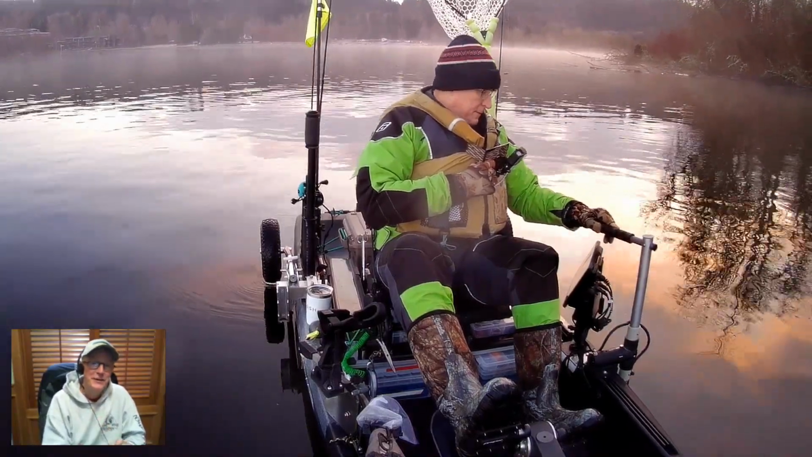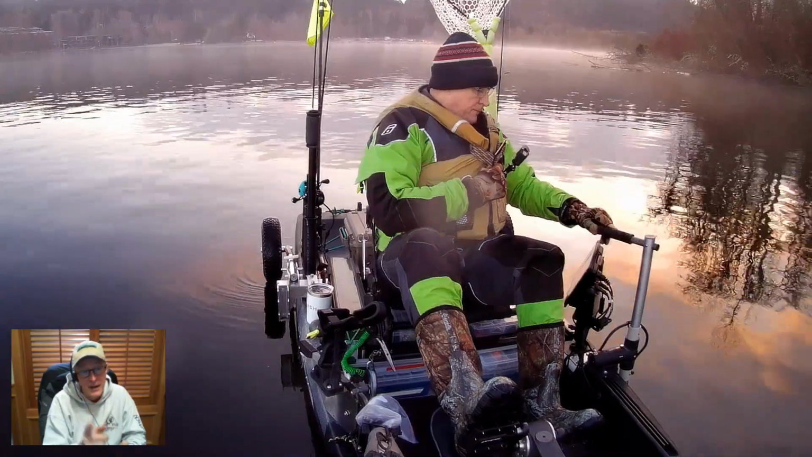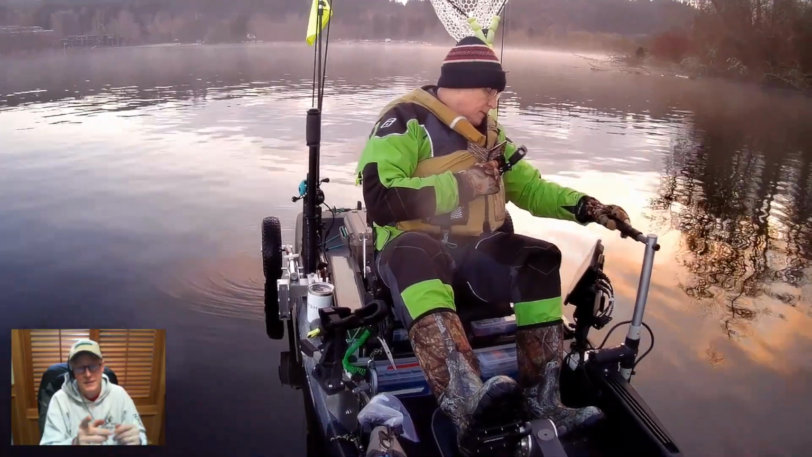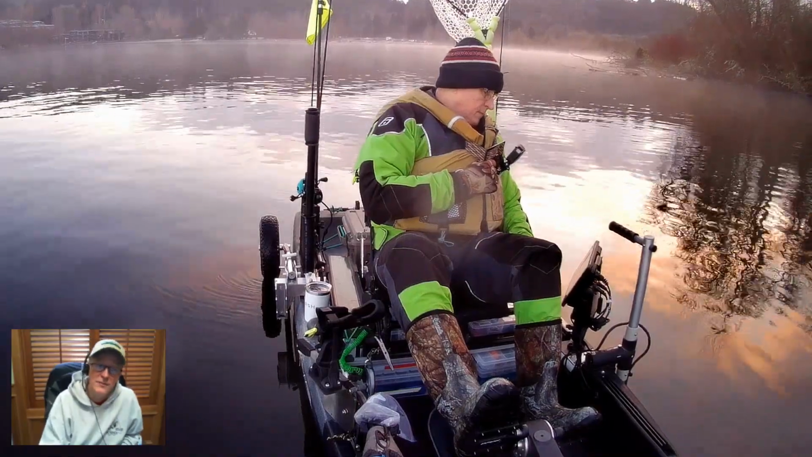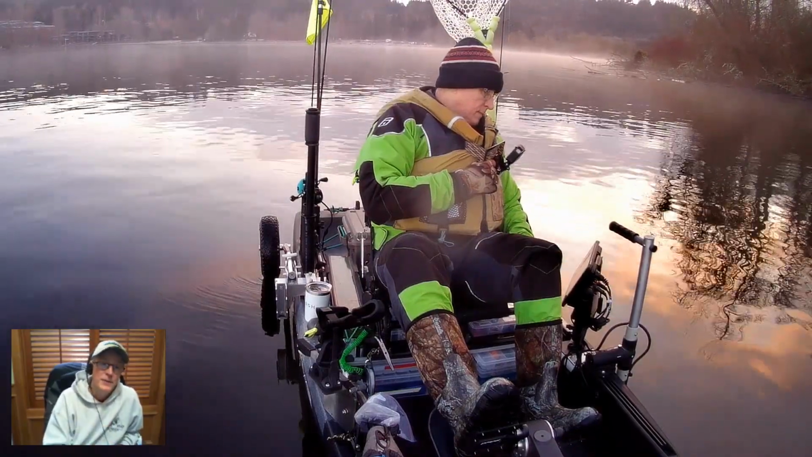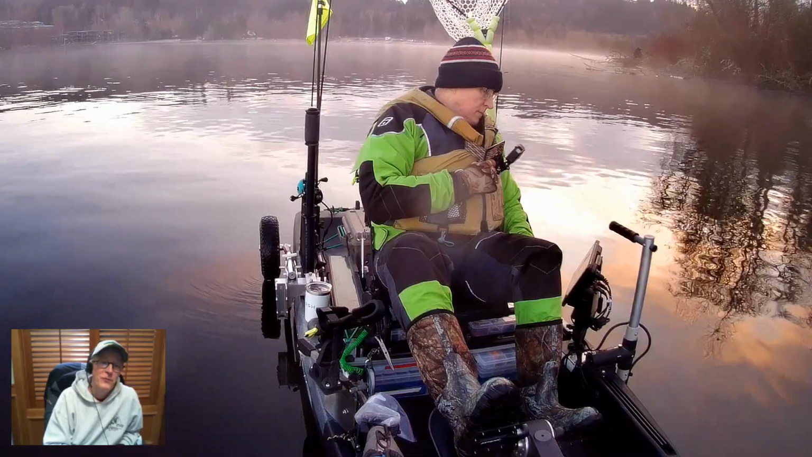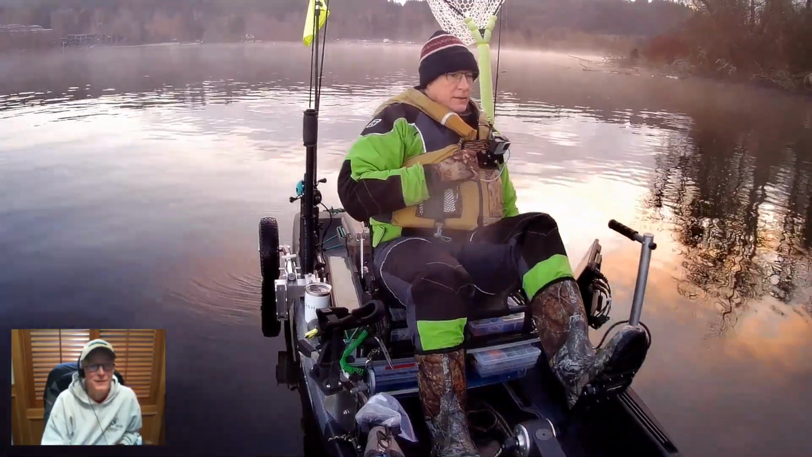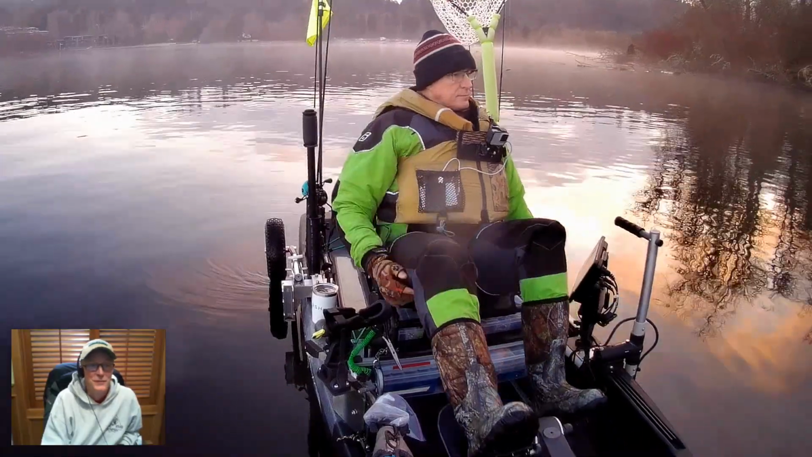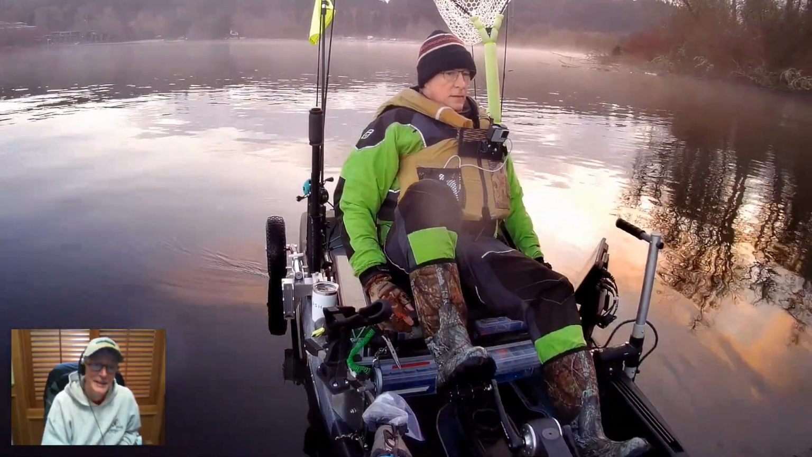Get your line in the water and try to catch fish. And even if you're not seeing fish on a Live Scope, sometimes they're on the very bottom and you won't see them very well. So in particular, get your line in the water, see if you can catch a fish.